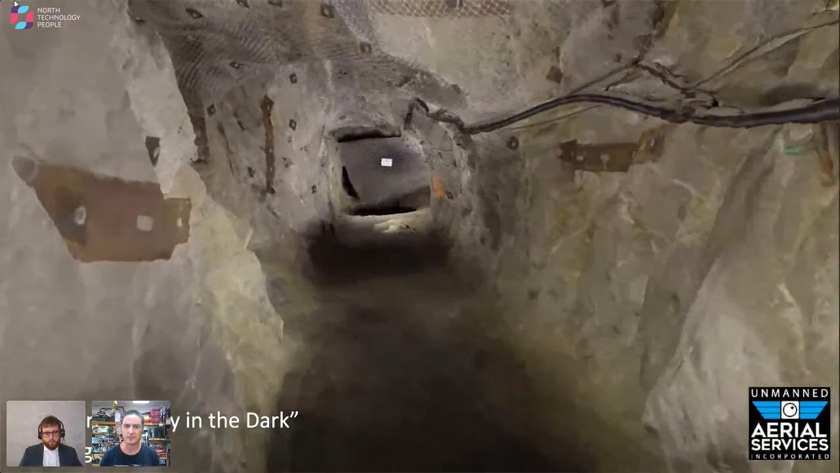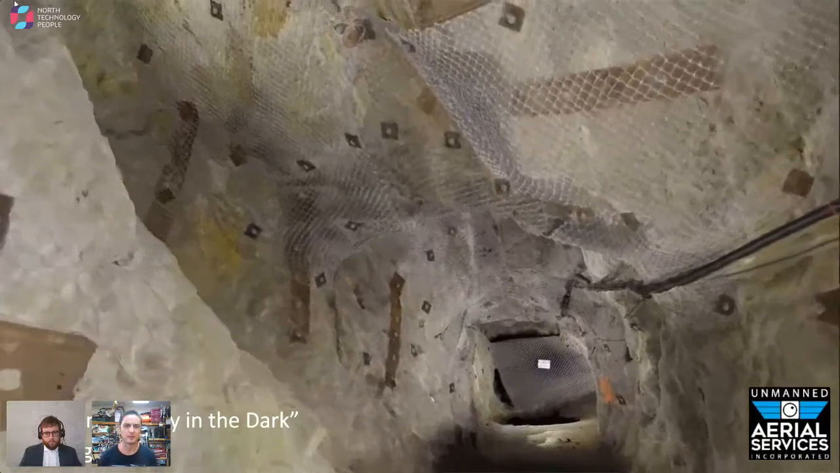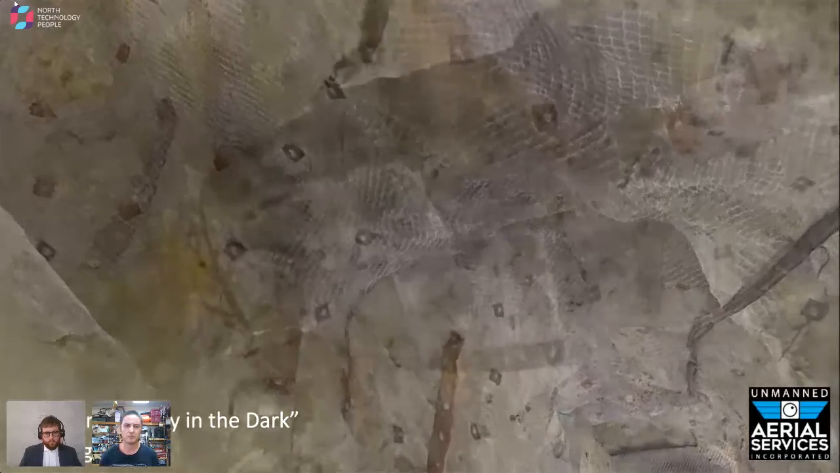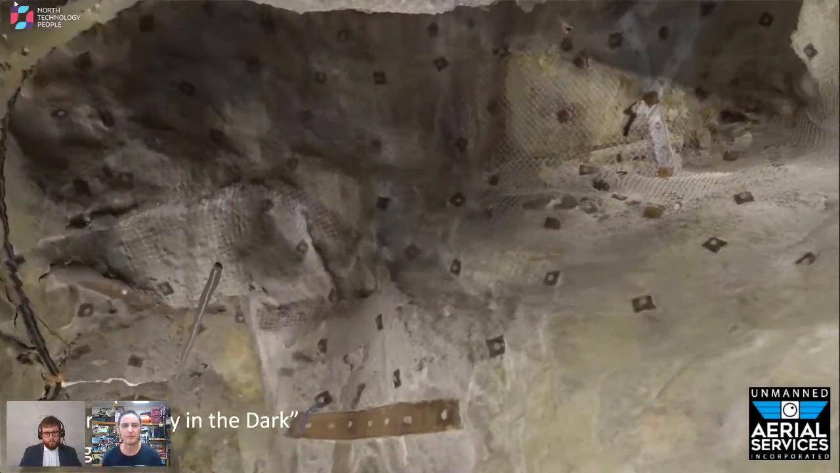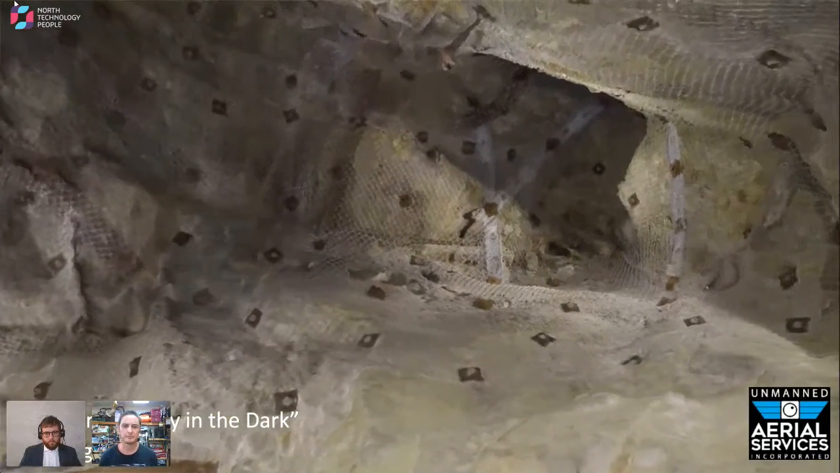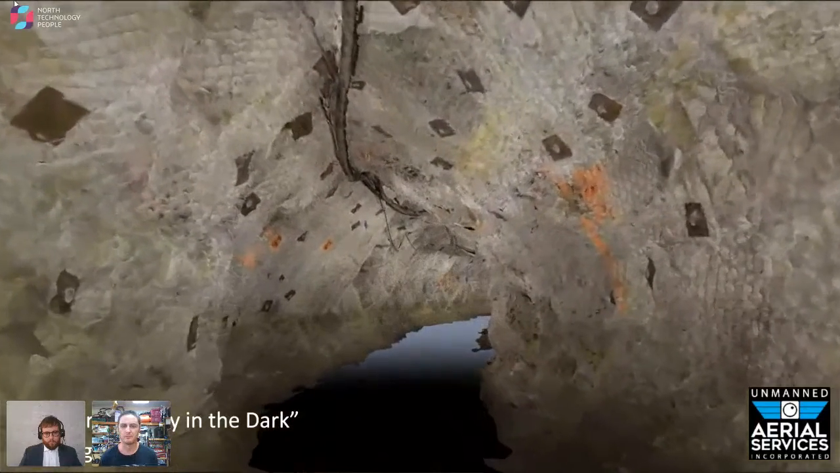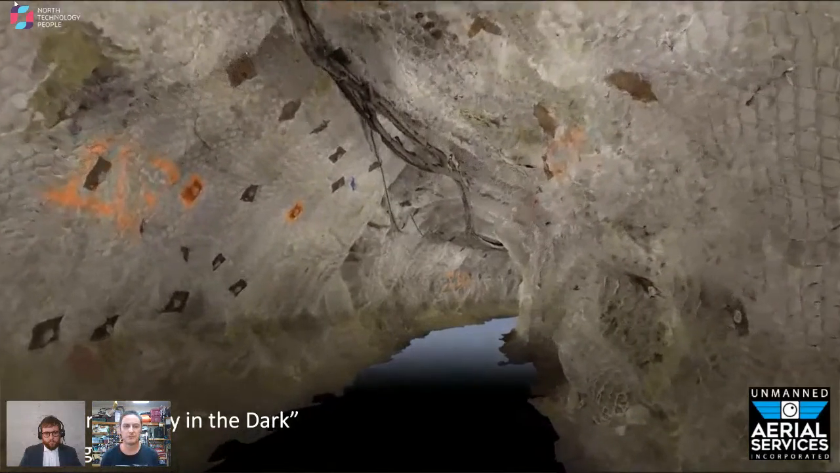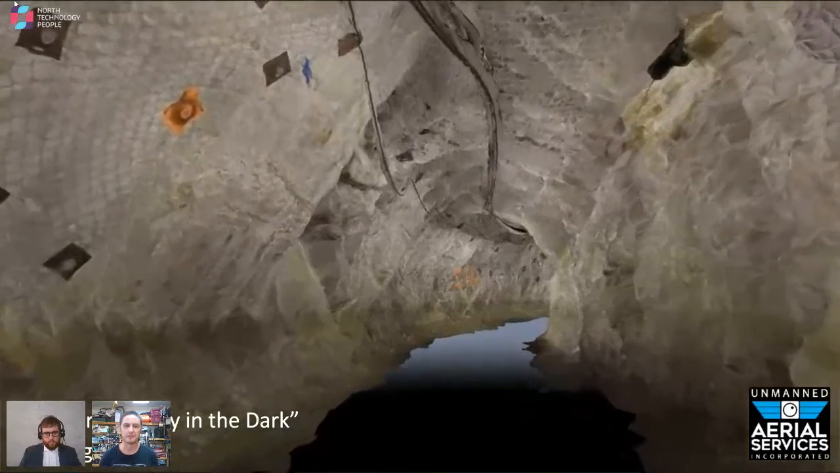We can clearly see all the services running to the side, some of the rock mechanics holding it all together, the screen. We're looking up into some of the places that may have fallen previously that have been repaired. Just an incredible model that comes off of this drone. In this case, in the bottom was water. So it's hard to fill in, but it's still capable of showing the rest of it.